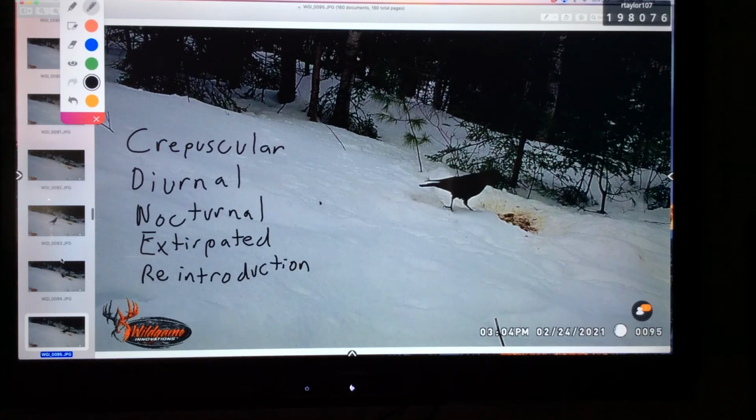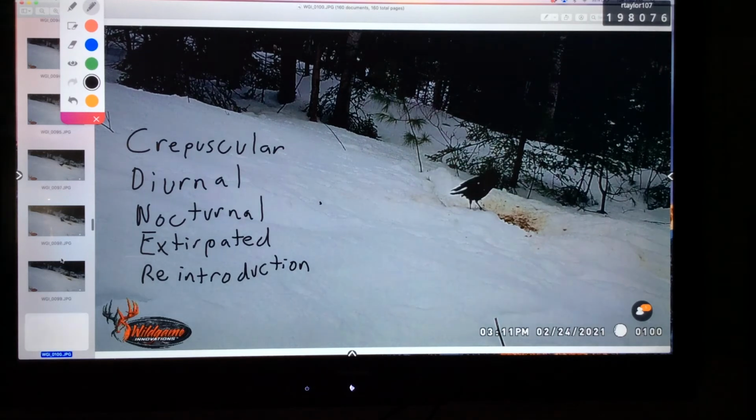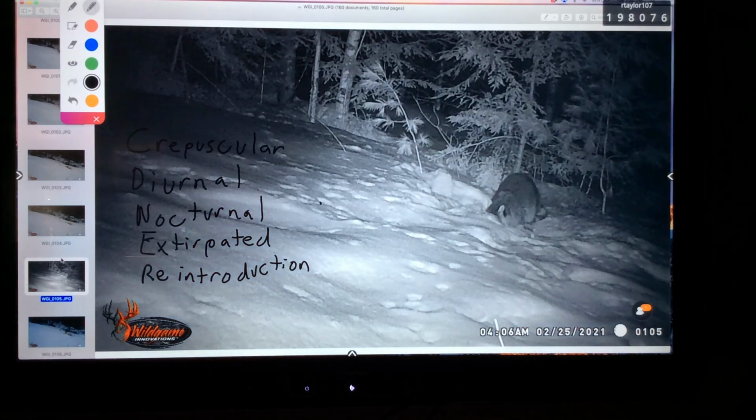So here's our friend the crow. A group of crows is called a murder. But this is just the one. And our friend the blue jay's back. Oh, and here is the raccoon again. He's at 4:06 a.m., so obviously nocturnal.